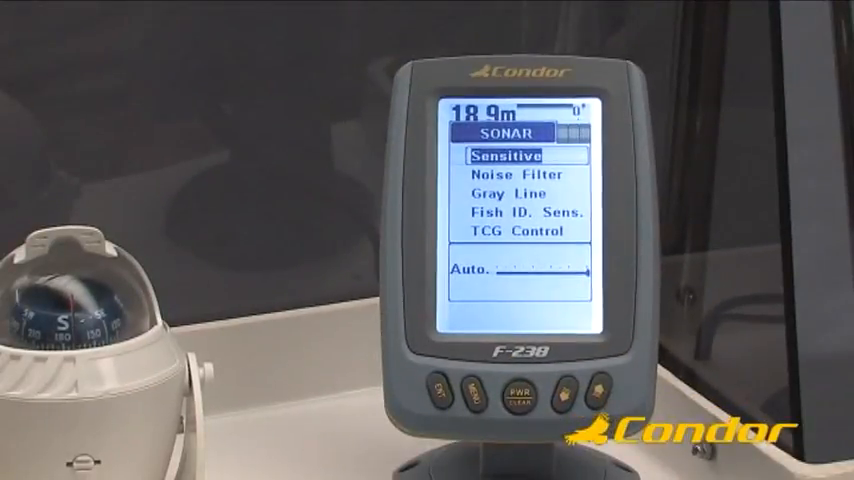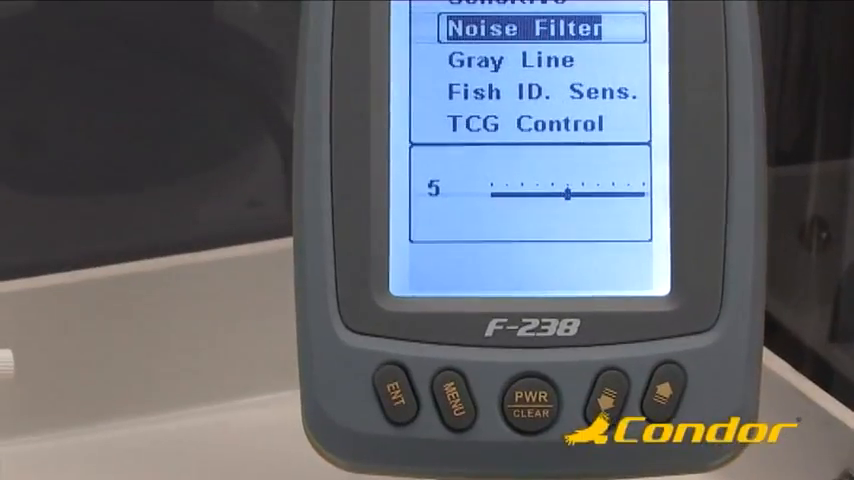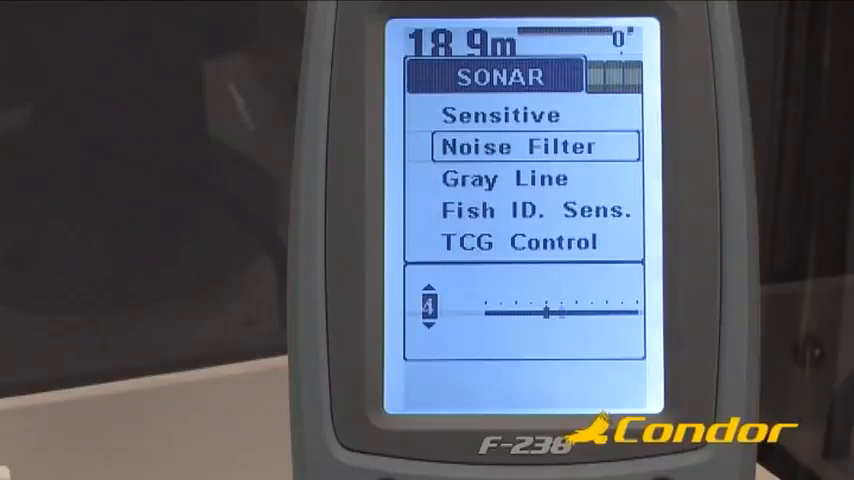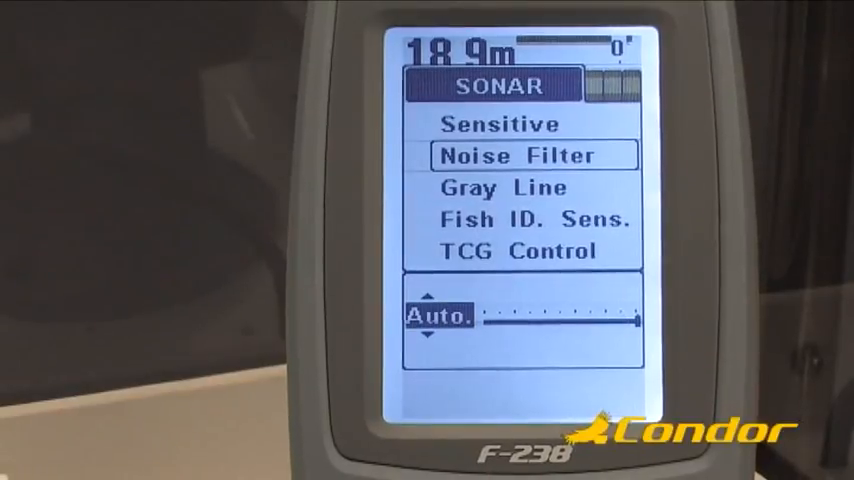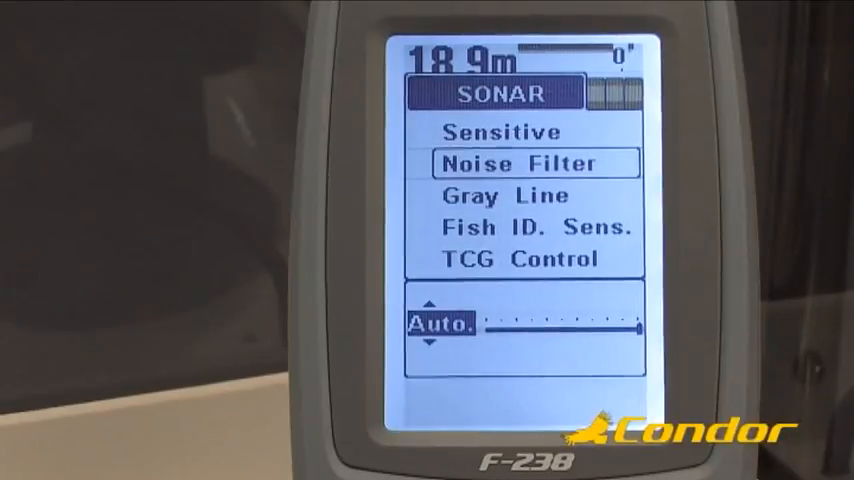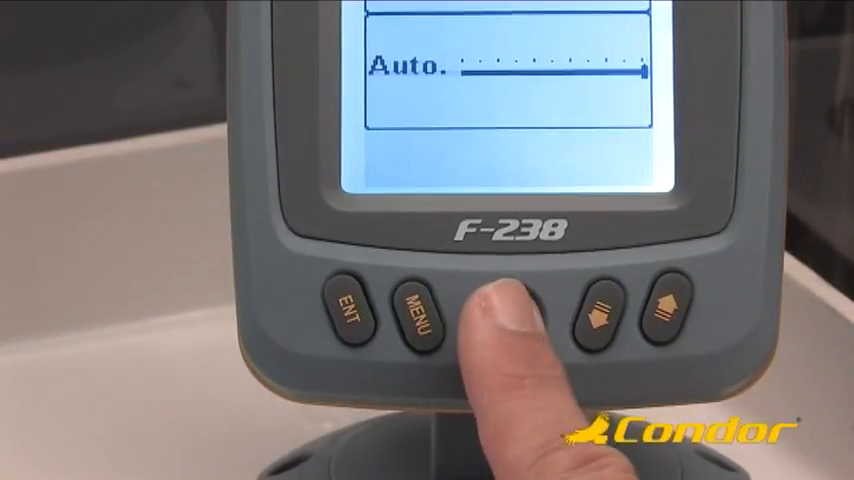To adjust the noise filter inside the sonar menu, press the down arrow key to select Noise Filter, then press Enter. Using the up and down arrow keys, adjust the noise filter to the desired level, or you can set it to Auto. This is the setting that most fishermen prefer, especially when first using their Condor. Once you have set the noise filter, simply press Enter to go back to the menu, and then Clear to erase the menu from the screen.